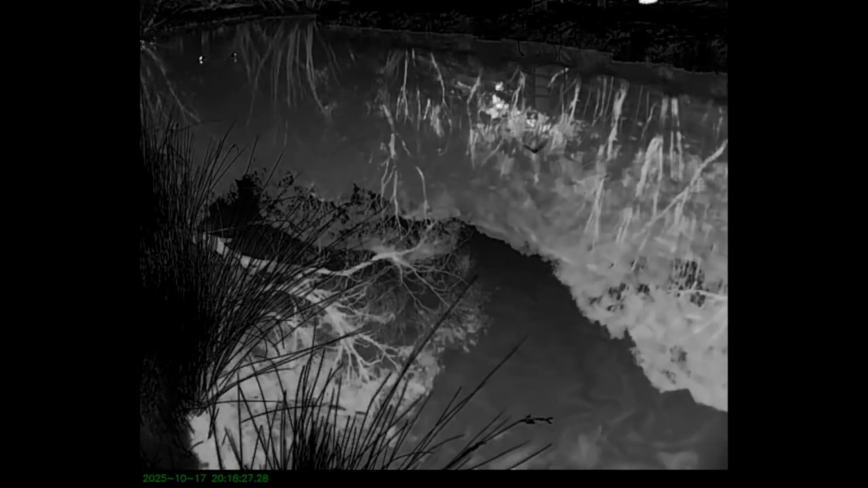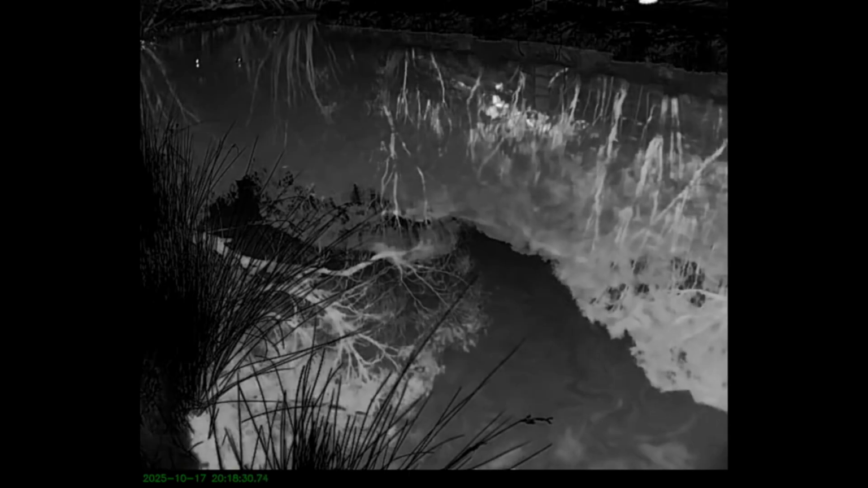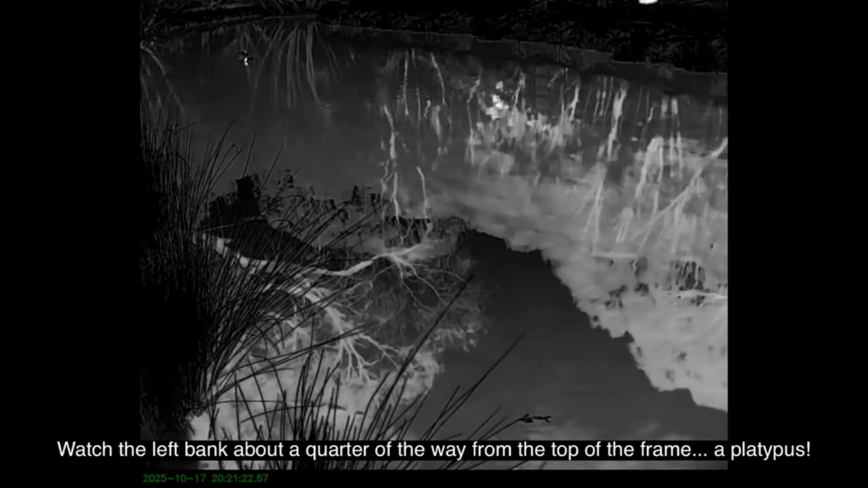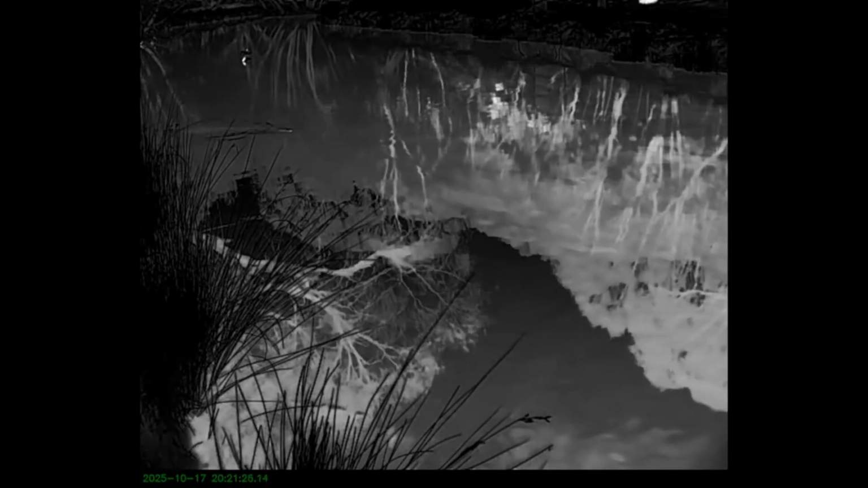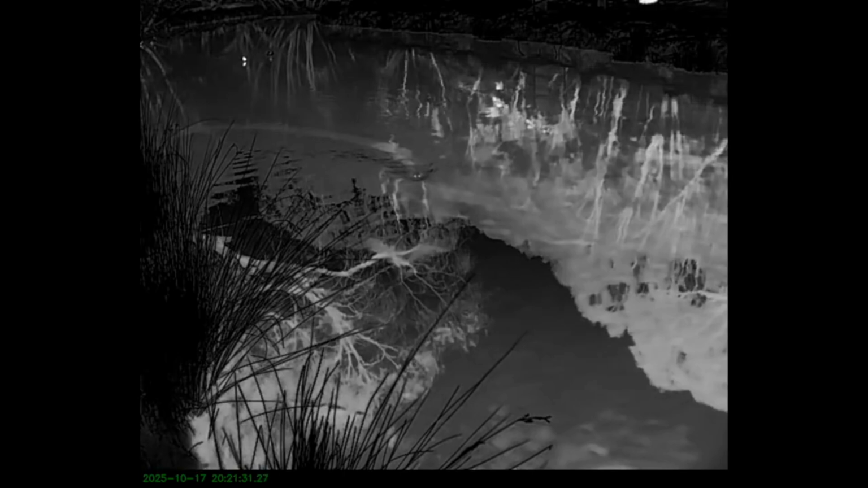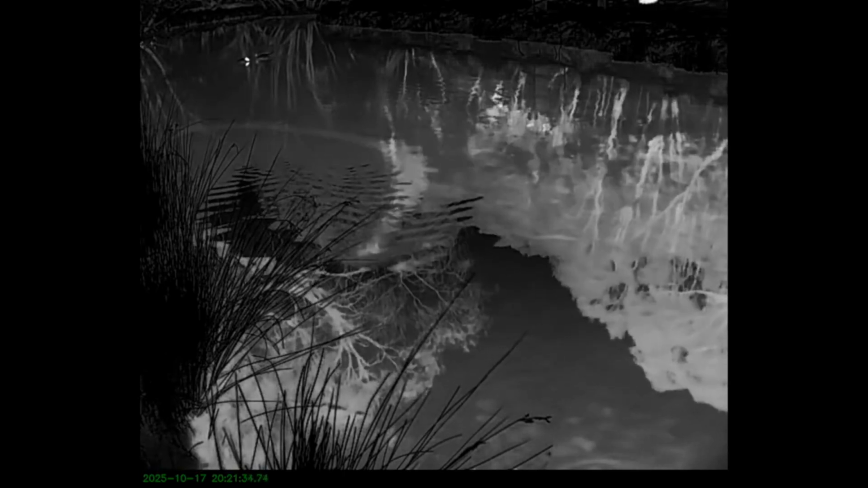So here we've got video. And this is actually a bat, a microbat, I'm not sure what species, flying above the river. You can see its hot head and the reflection. But now if you watch the left bank, about a quarter away from the top of the frame, you'll see a platypus surfaces, and you can see very nicely not just the V wave it makes on the surface of the water, but a thermal plume that it leaves behind it in the water.